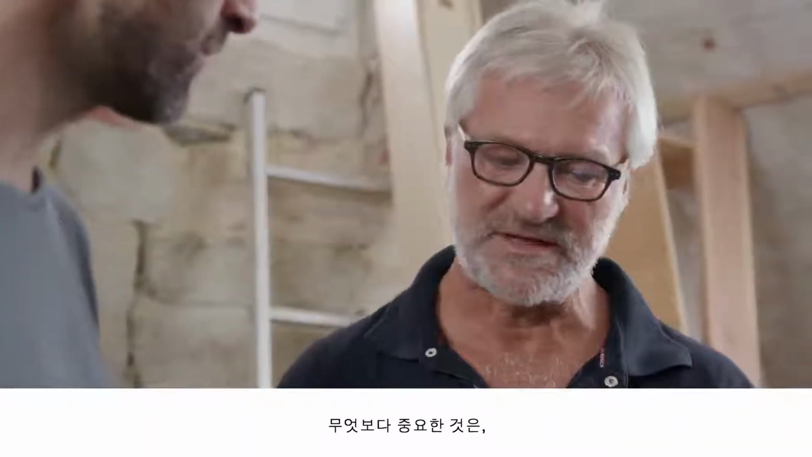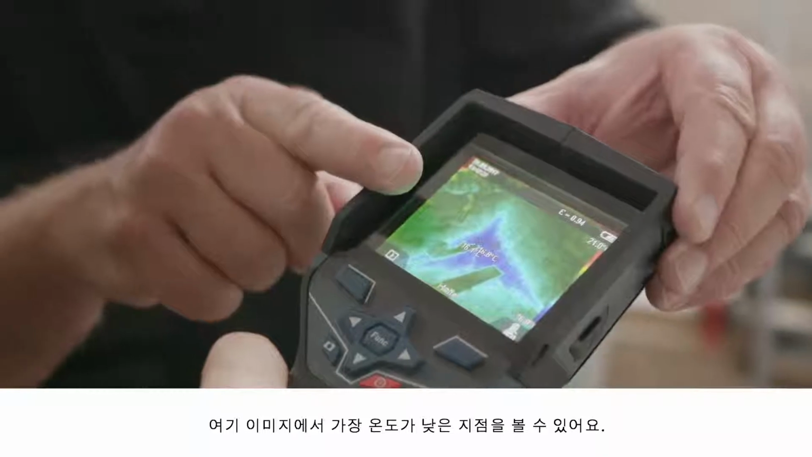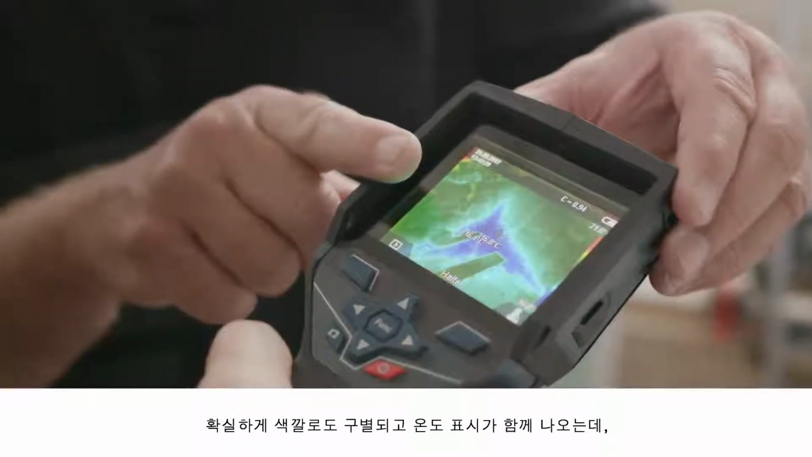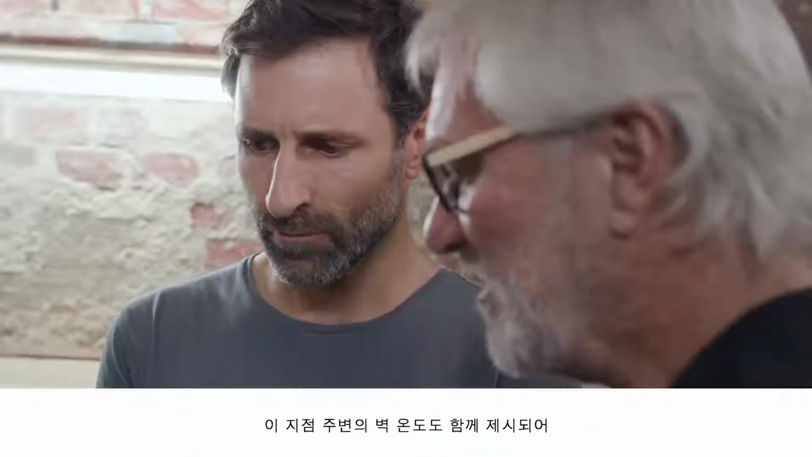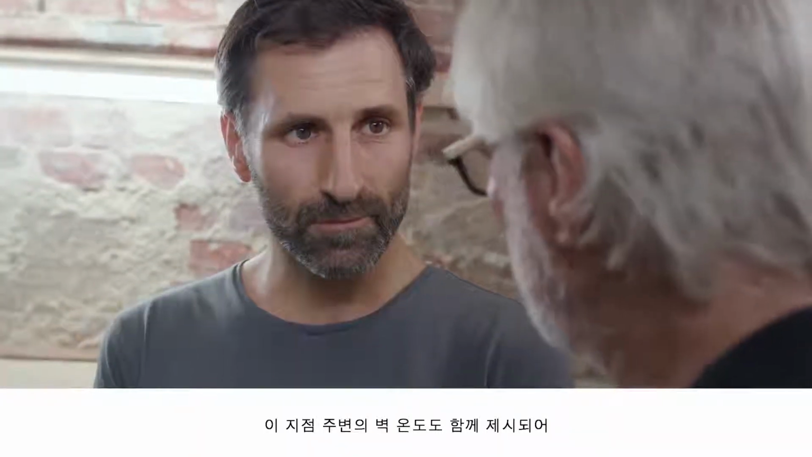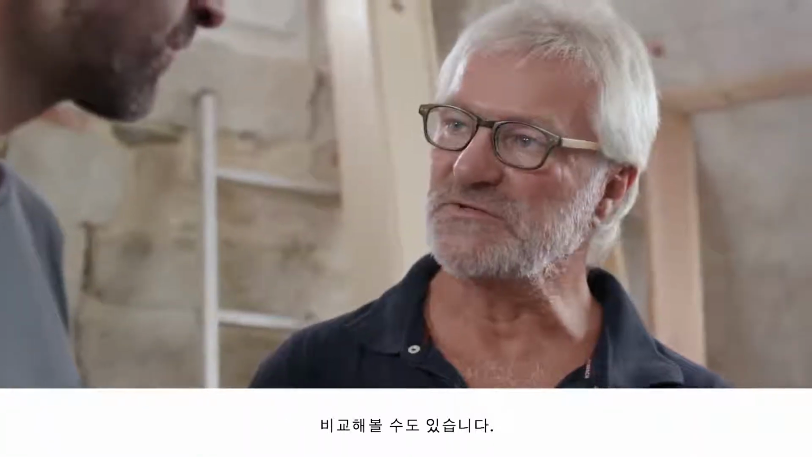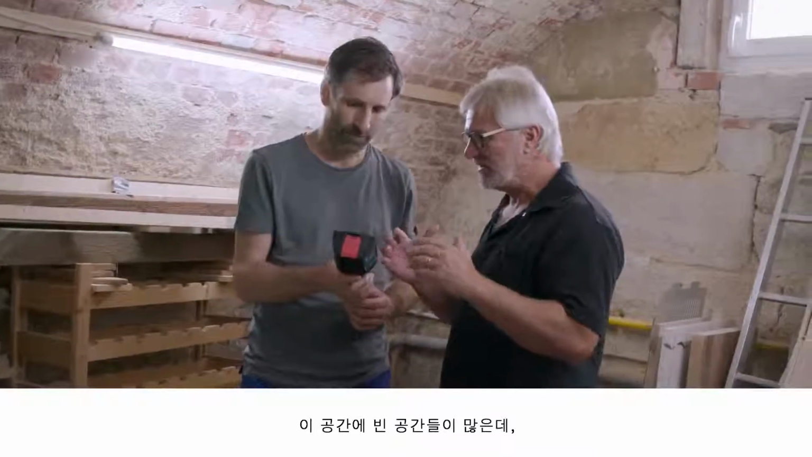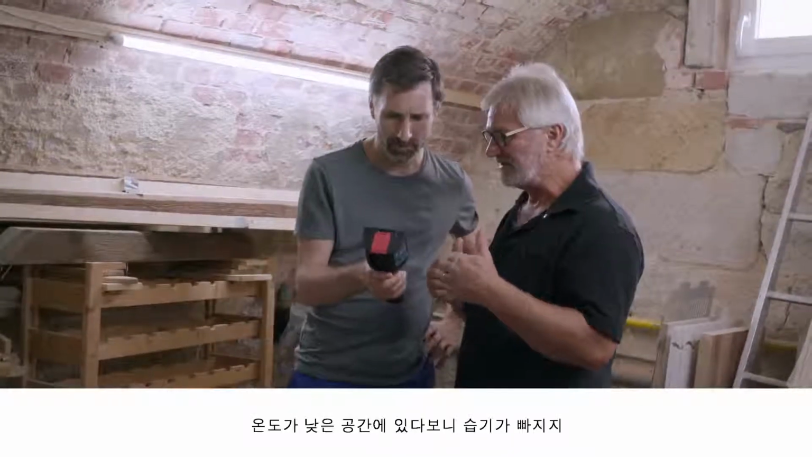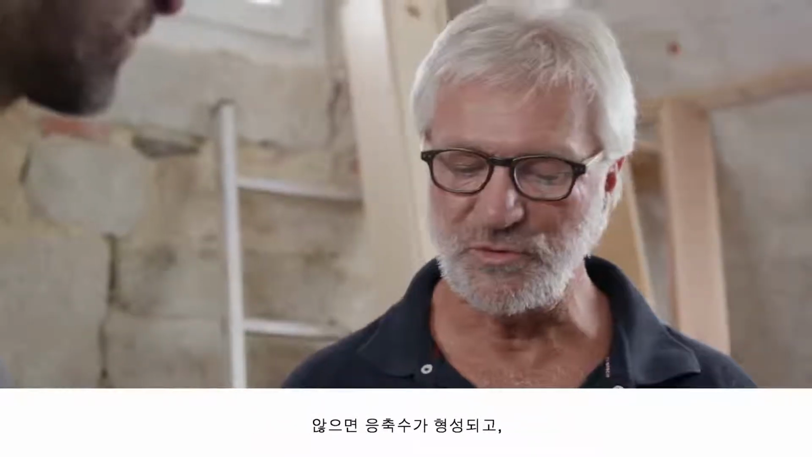The most important thing now is that you can see the coldest point in the image here. It's very clearly a different color in the temperature display too. But then you can also see the temperature around this point in the wall, which allows you to make a comparison. We have a lot of pipes and this room is really cool, which causes condensation to form. If we don't get rid of this moisture through ventilation, we will start to see mold form very quickly.